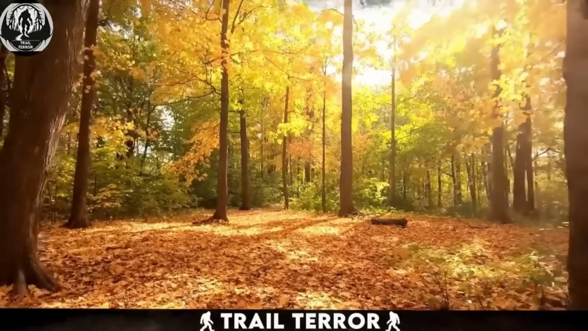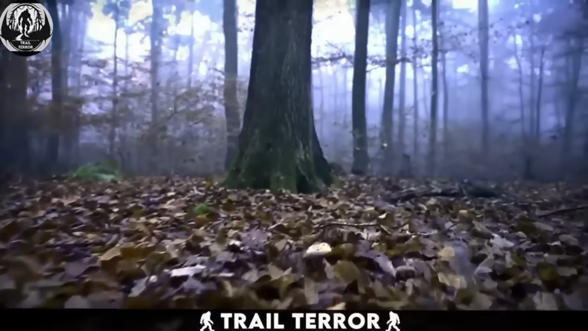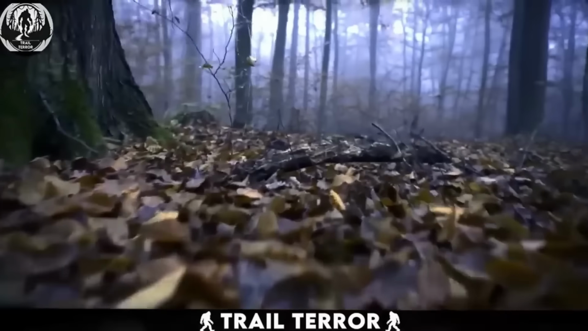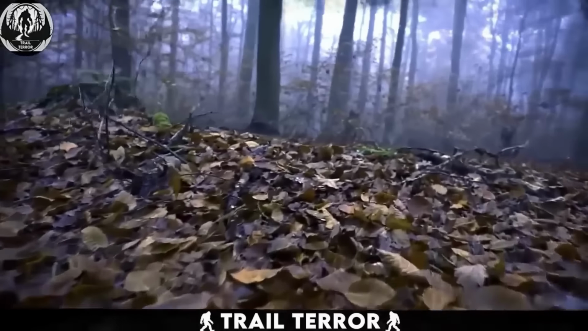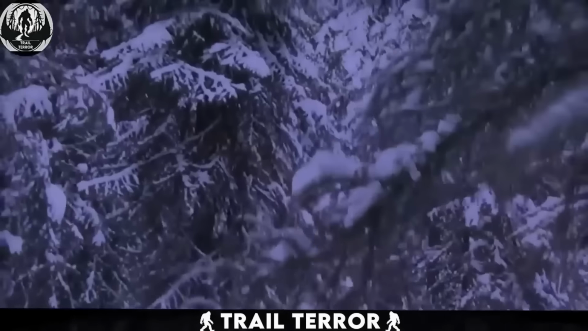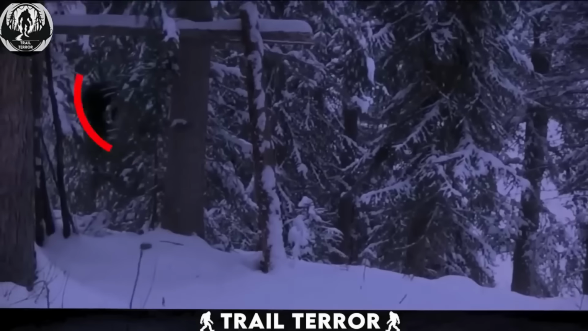Forests are the places where many inexplicable phenomena occur that defy explanation. Numerous unknown beings lurk in these woods, particularly in the dense and dangerous Siberian forests. Despite the dangers, some adventurers love to explore these forests. This footage was recorded by one such explorer who encountered something bewildering. Moving among the trees, he came across an unsettling scene.